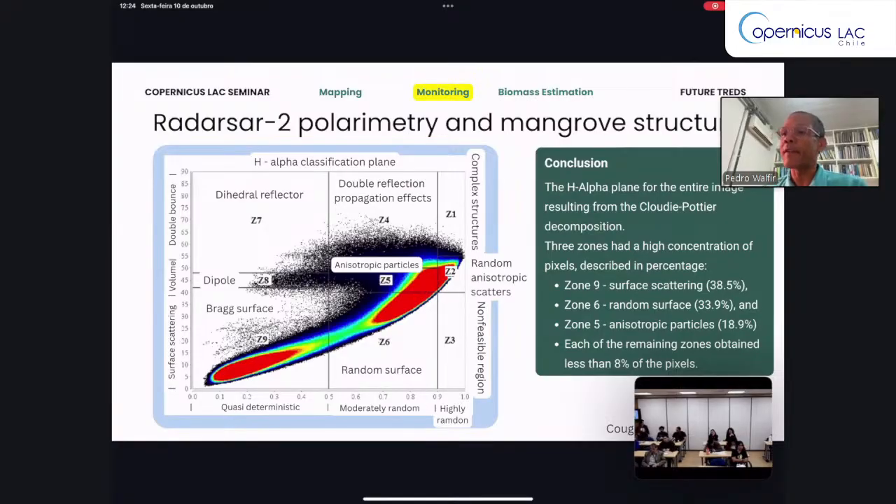We have a random surface in zone 6 here, related to surface scattering too. And we observe that only in zone 5, we have important anisotropic particles related to the backscattering. So this is the problem: it is not the target, the mangrove, but the wavelength, the C-band, that dominates this backscattering.